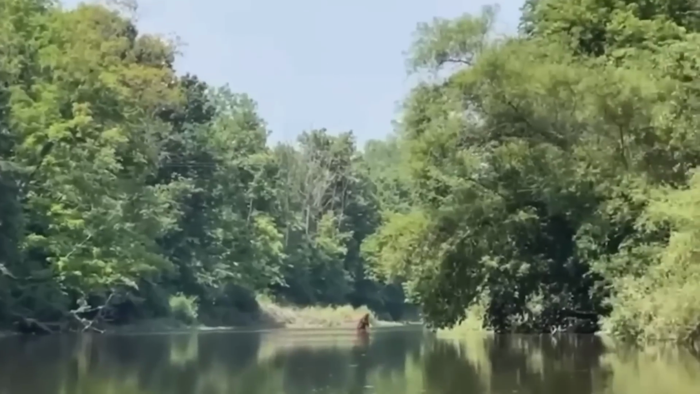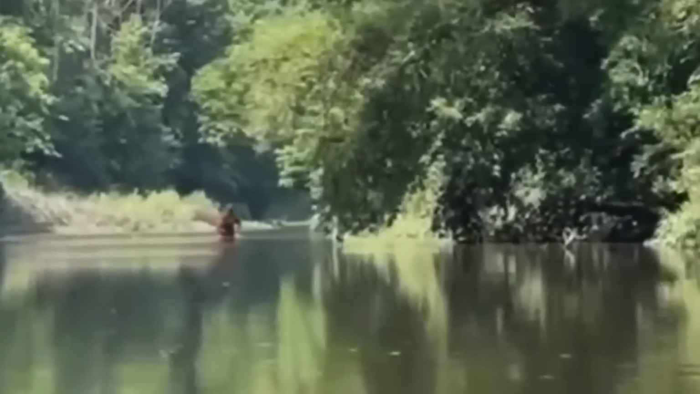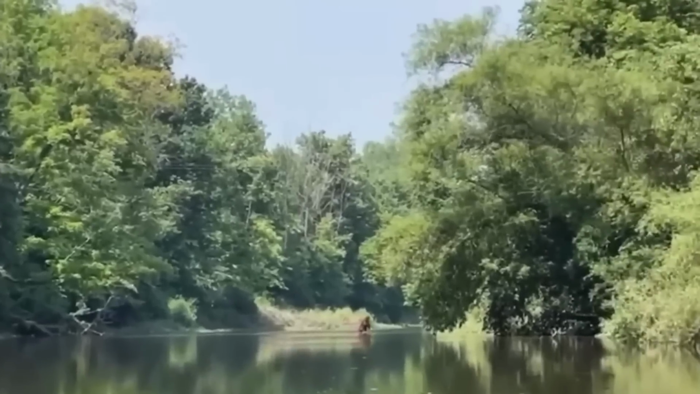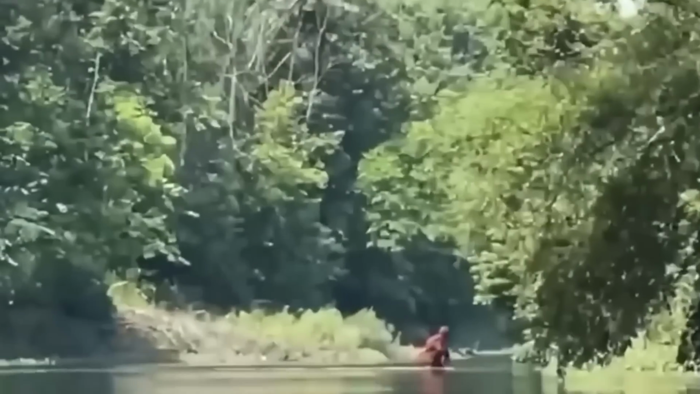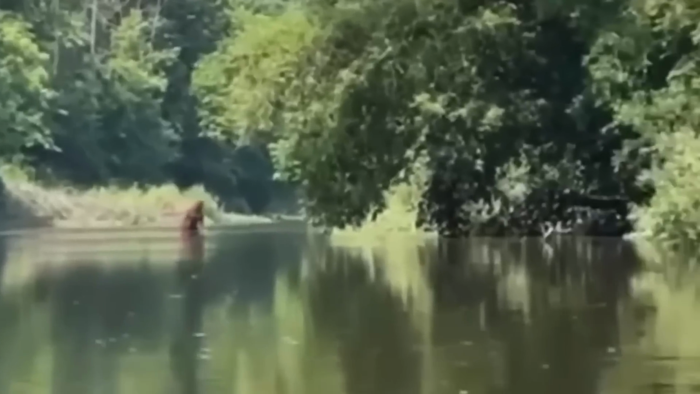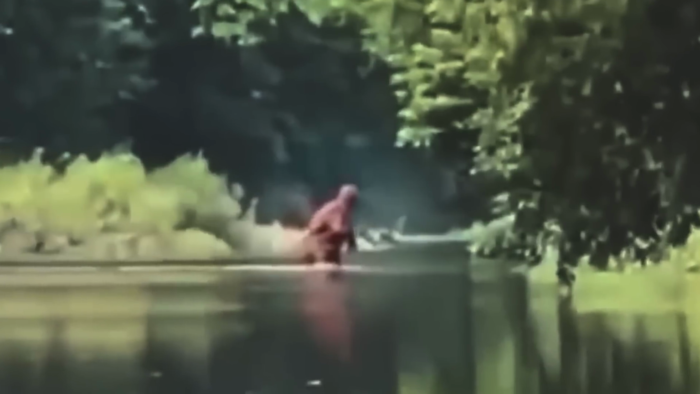In Florida, a group of hikers came across a river in the Ocala forest and they noticed something unusual crossing it in the distance. This figure had an orange hue, making it initially resemble an orangutan. But as the person recording zoomed in, they discovered it wasn't an orangutan at all. It was a creature that looked like a human. This creature had a slightly hunched posture and a broad body shape.